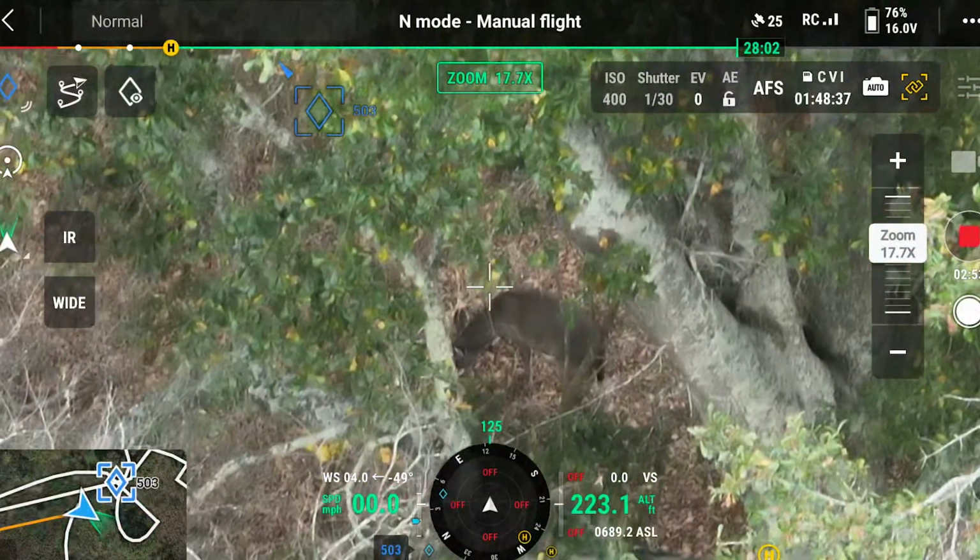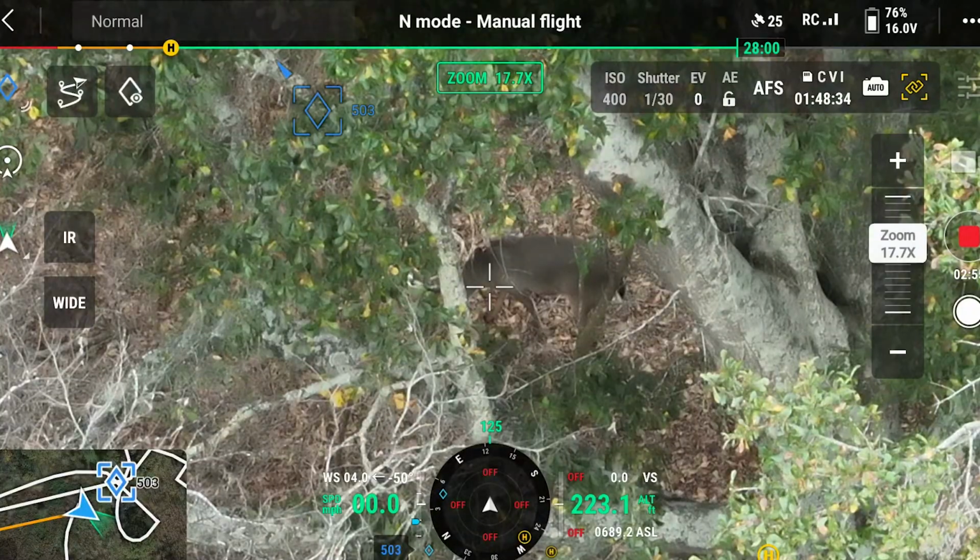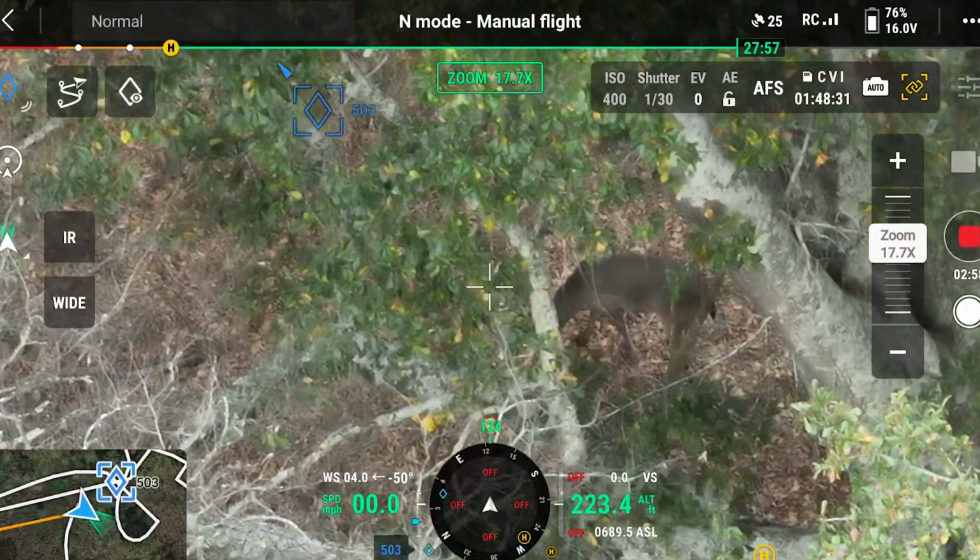Oh, I don't, is that the first one? That might be the one on the other side that I was looking at before.